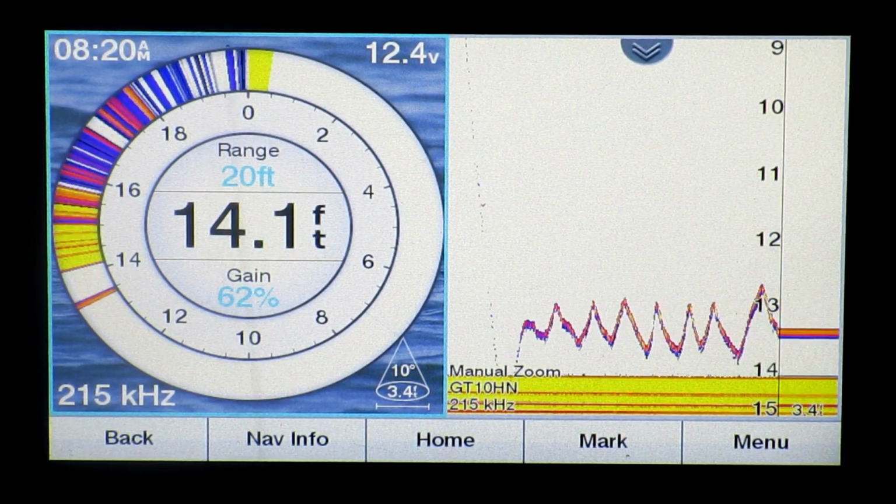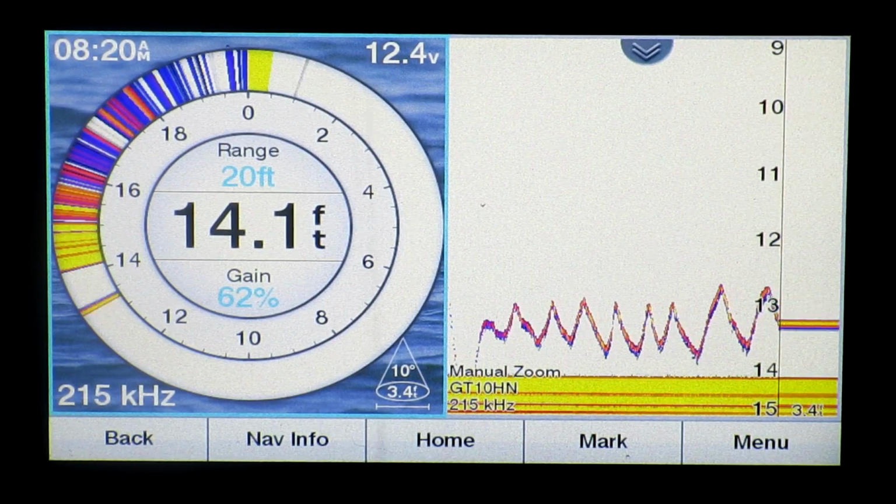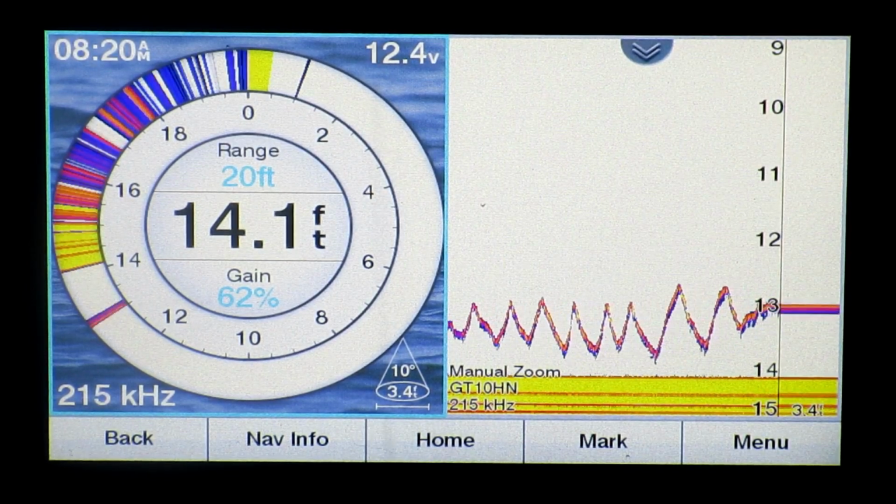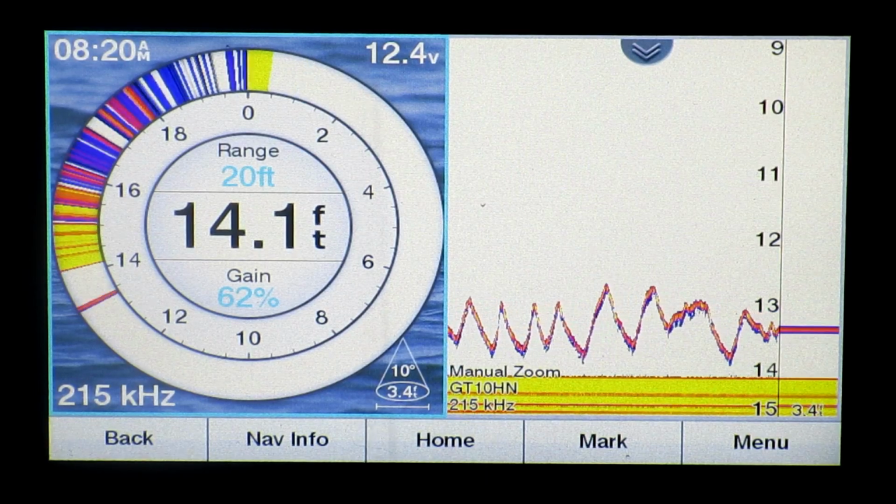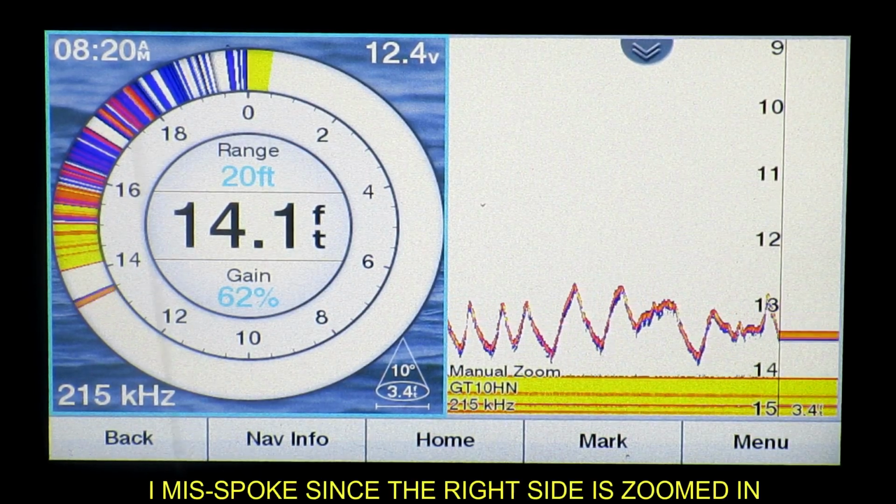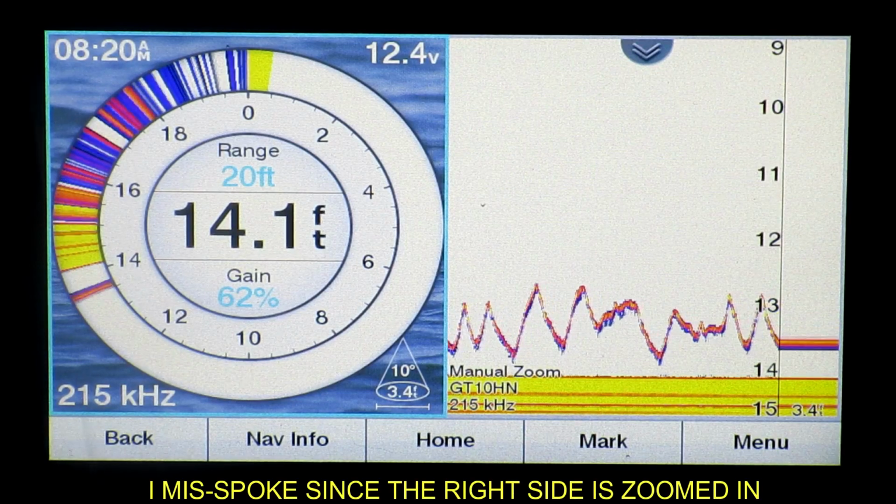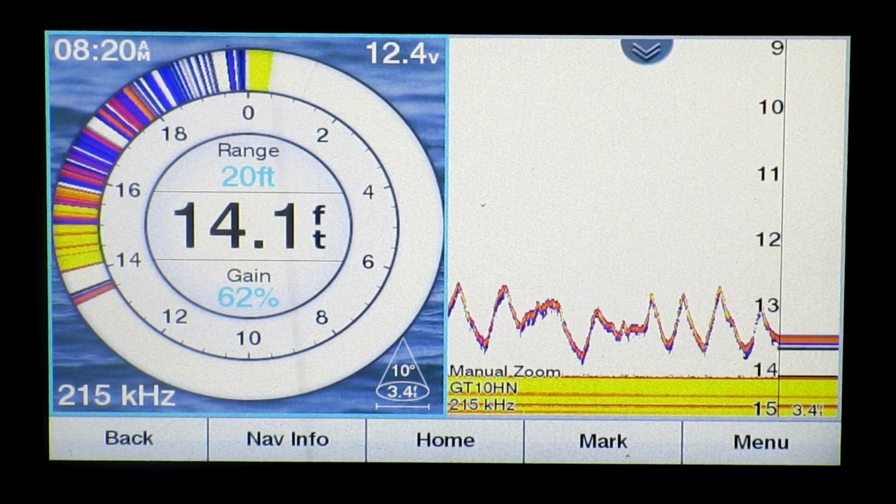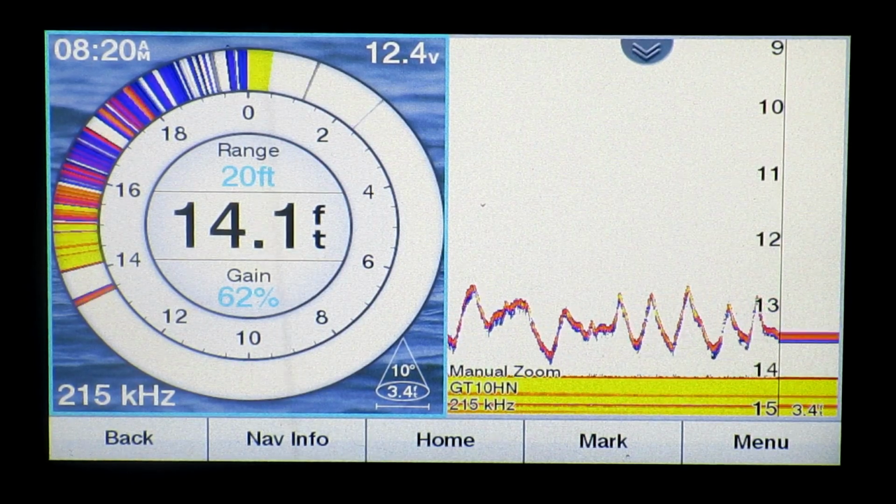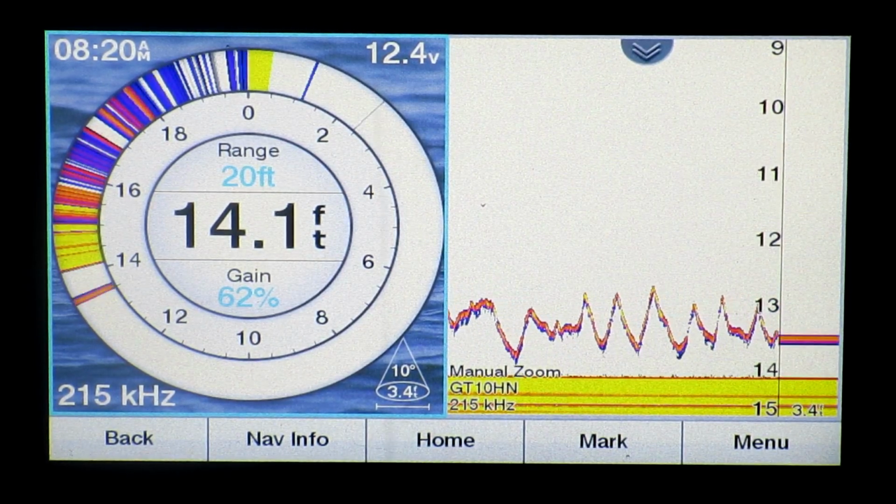This is pretty good if you're in real shallow water. Anything too deep, more than about 20-30 feet, your screen is not zoomed in very close, so you're not getting real good definition. You know, in 14 feet of water, I could still definitely use this to see and catch the fish and position my jig properly. So, that's just another option.